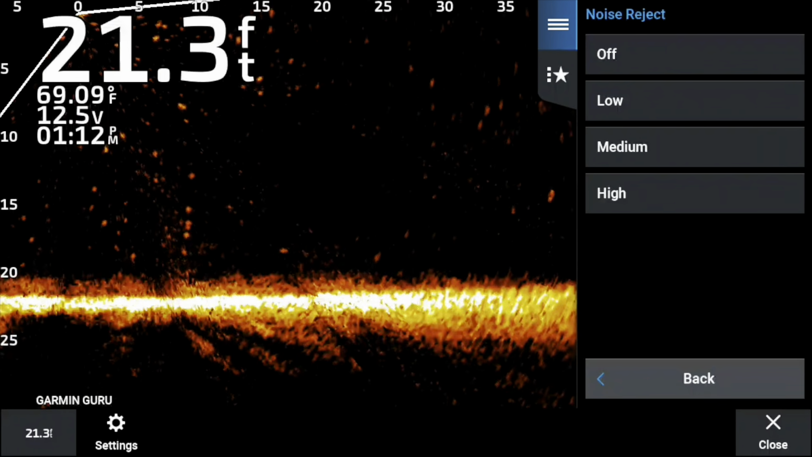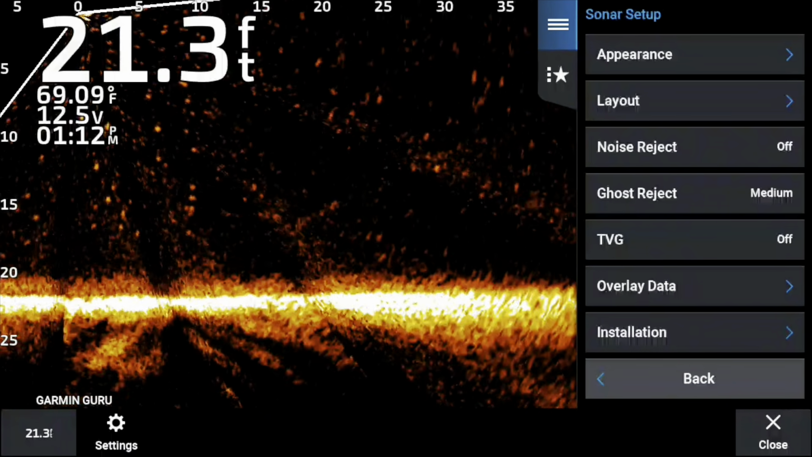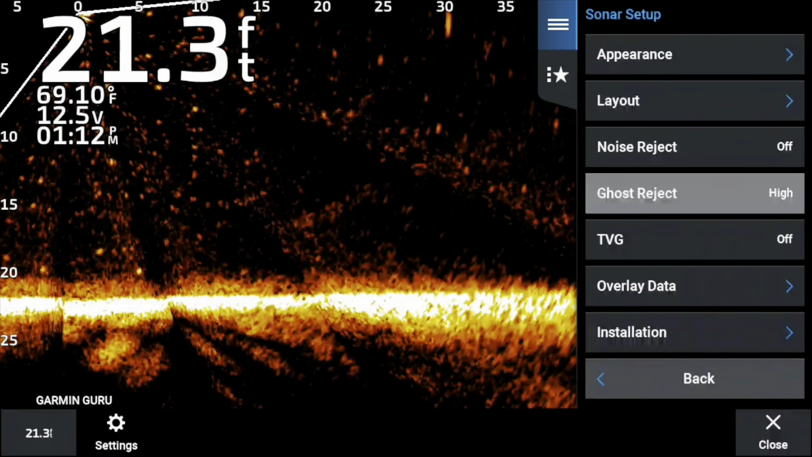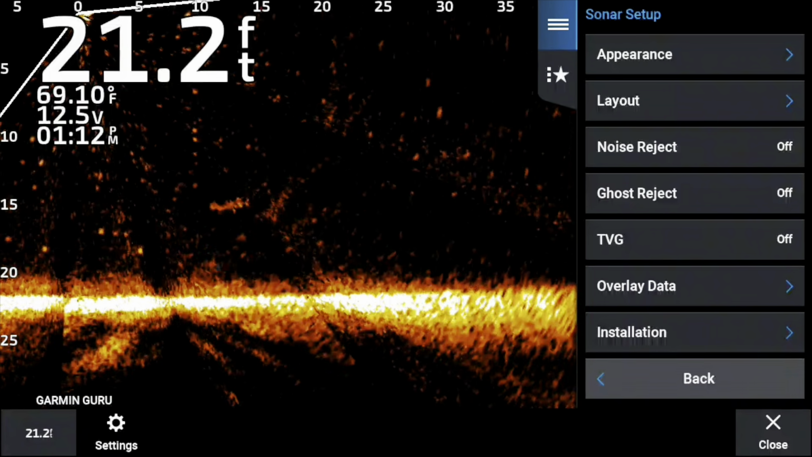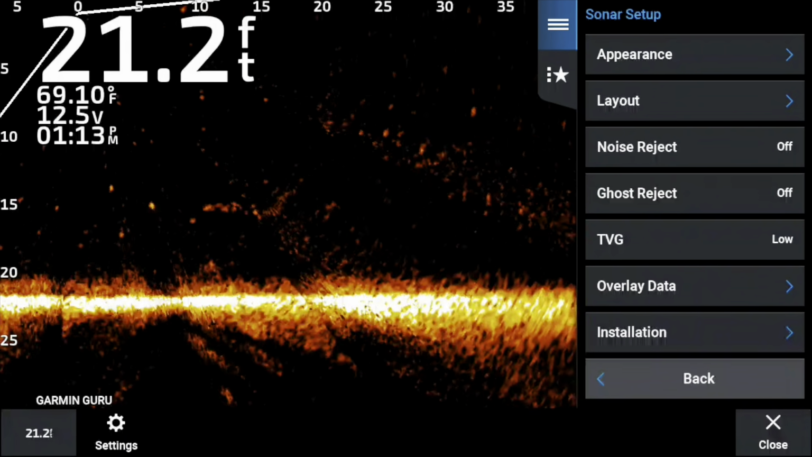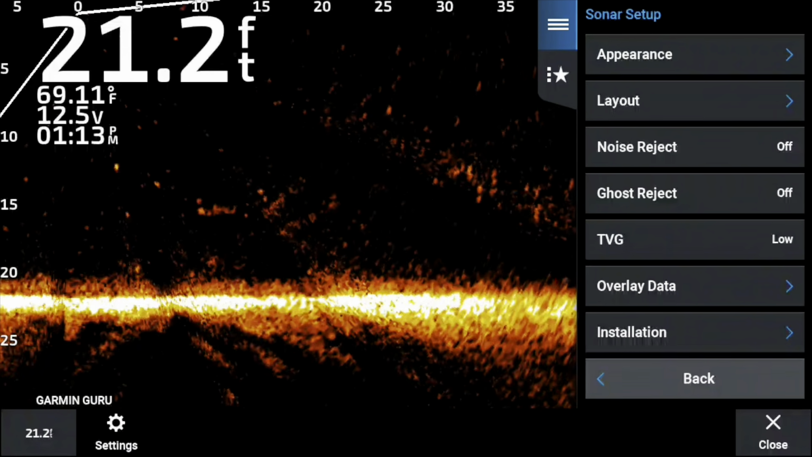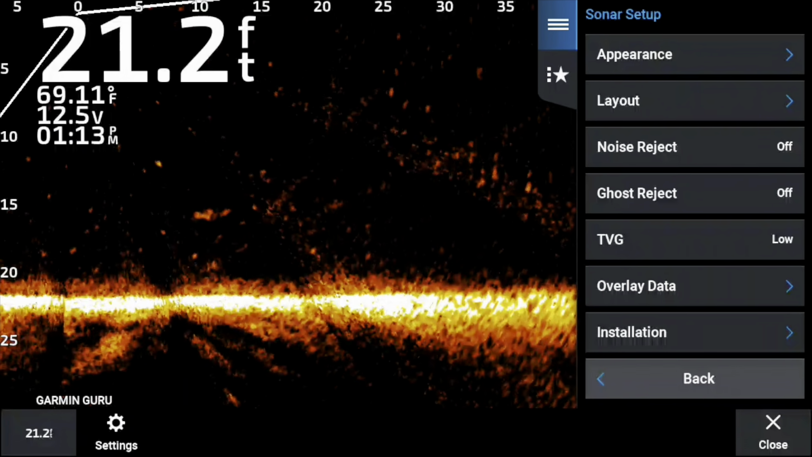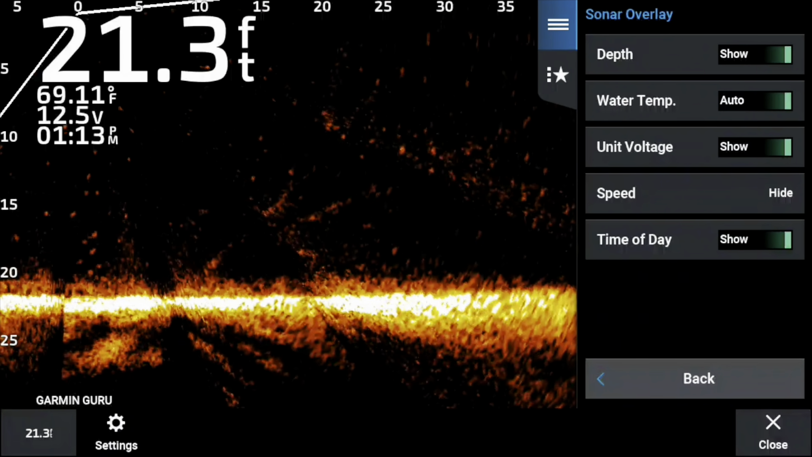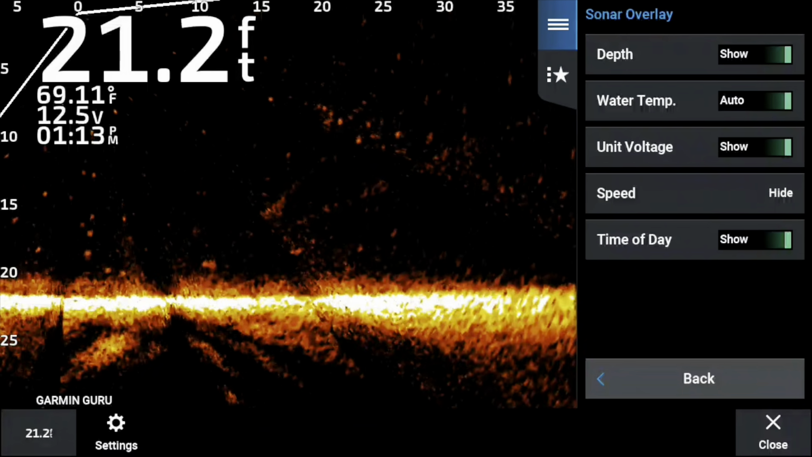You know, I'm a big fan of TVG in the low. But right now I'm going through the ghost reject. I'm just showing you that it doesn't really do a lot, but I'm a big fan of TVG in the low setting. Medium and high really filters a lot, but I think in the depth of water I fish around here, low is plenty ample.